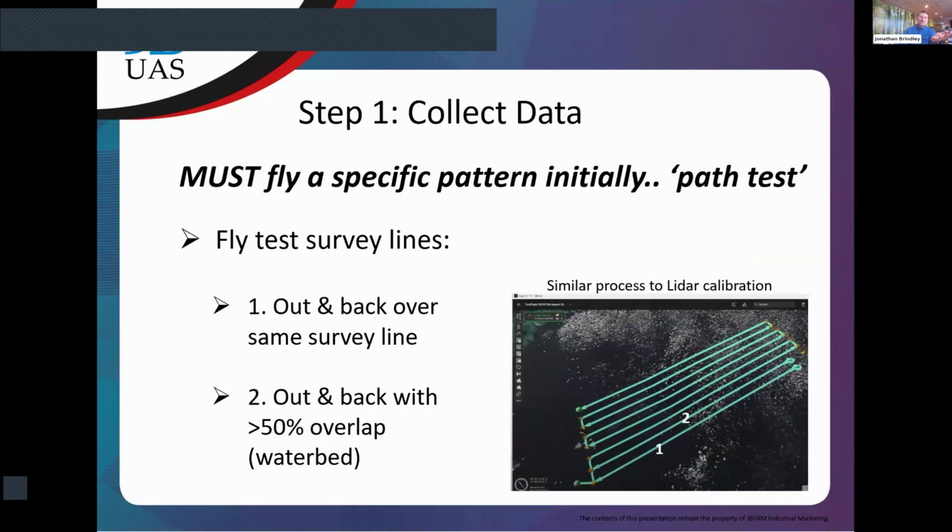For those who do LiDAR calibration, it's very similar to that. You're going forwards and back and doing your LiDAR, aren't you? The marine people out there will know it's called a patch test. Essentially, it's very similar to what you would do in the marine sector.